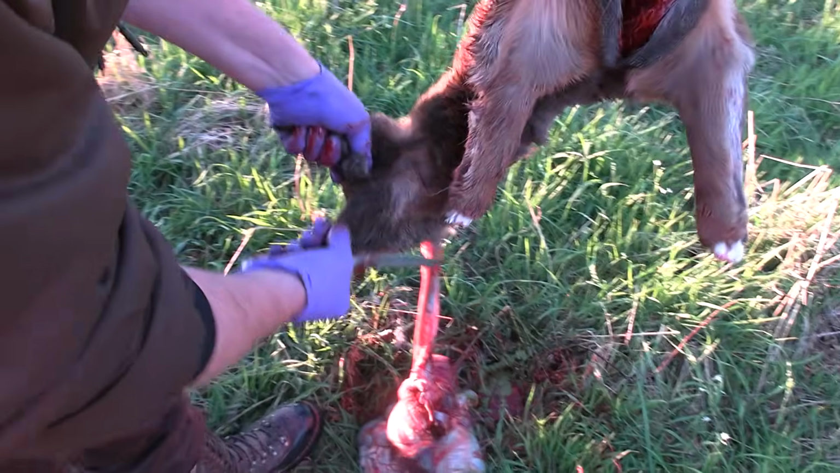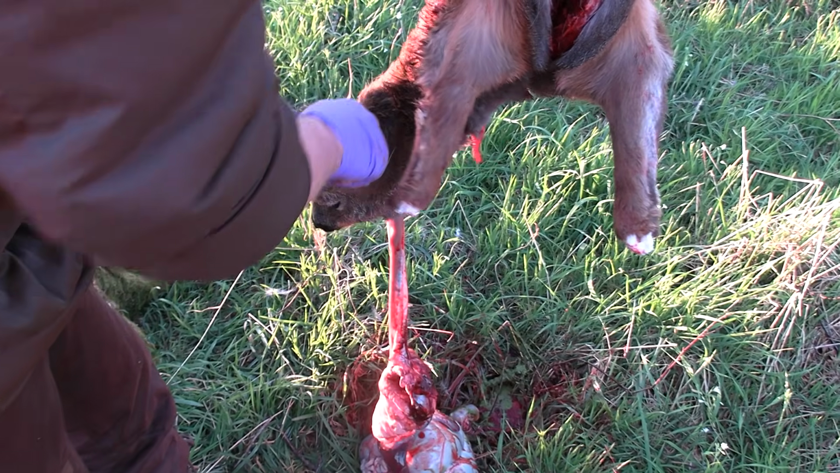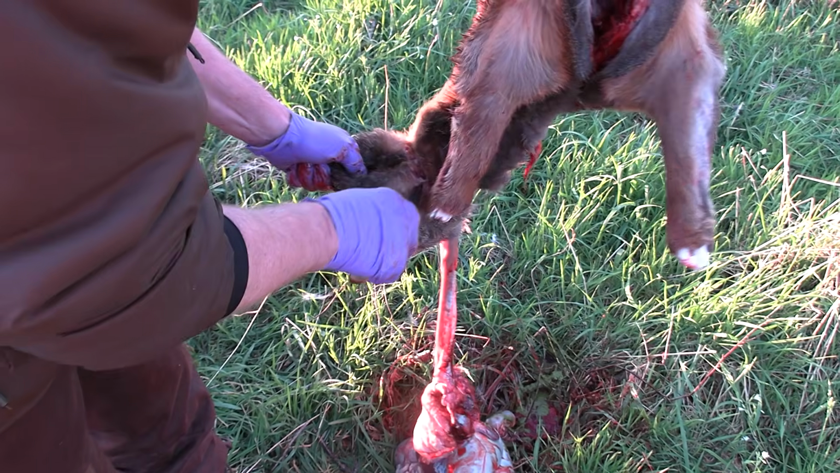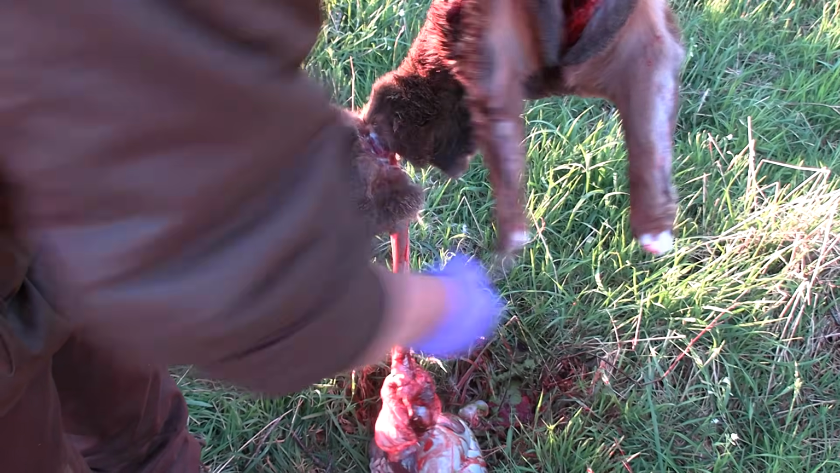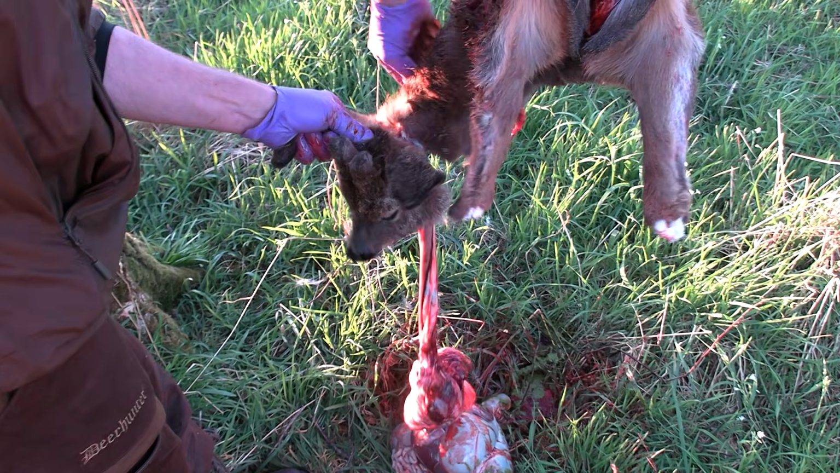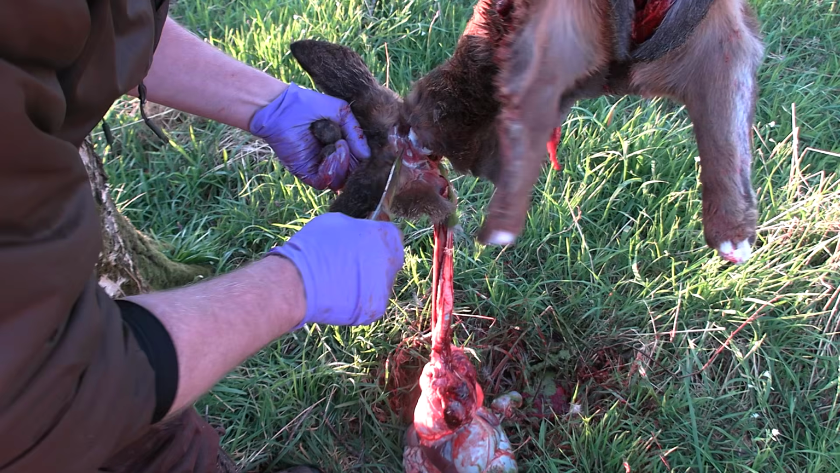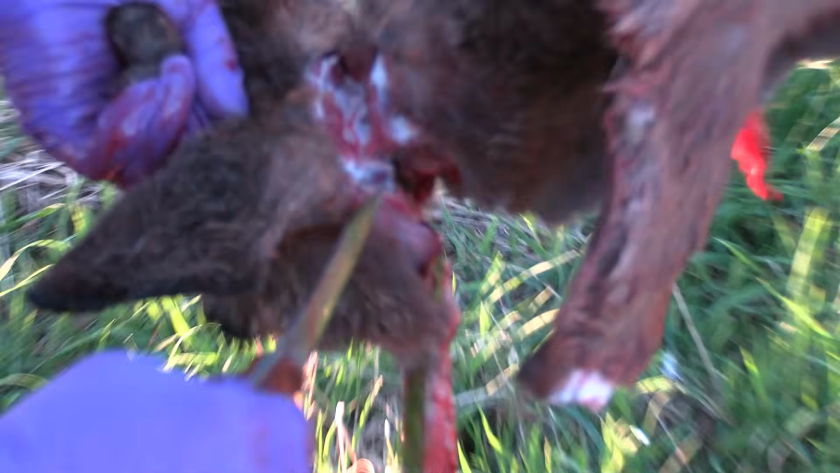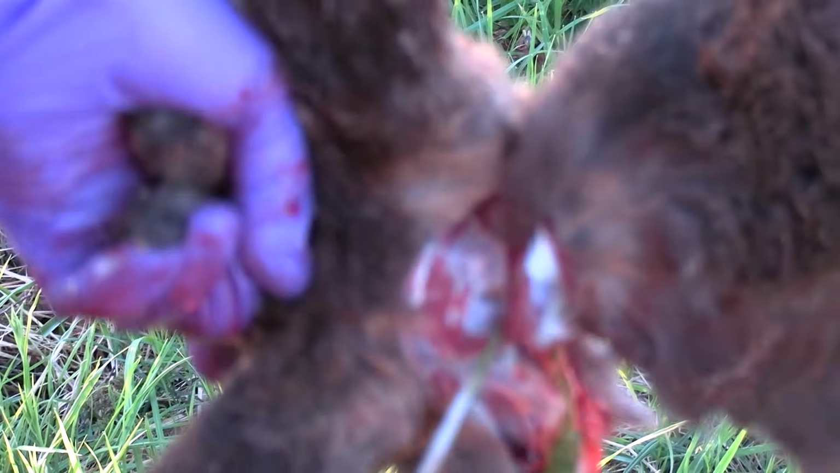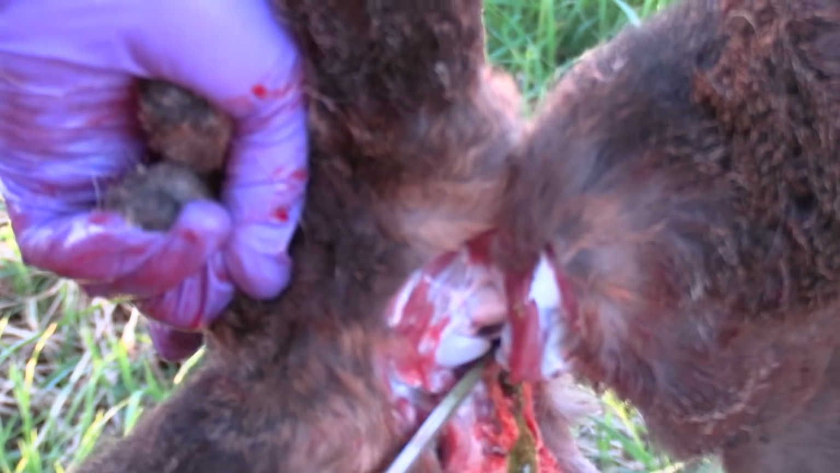So what I'm going to do now is get the ears. I'm just going to cut fairly close to the back of the ears, and go round to my cut. And what we're doing now, we're looking for the atlas joint in here, that's what we're looking for, basically, that little joint there. I'm not forcing, I'm just teasing.